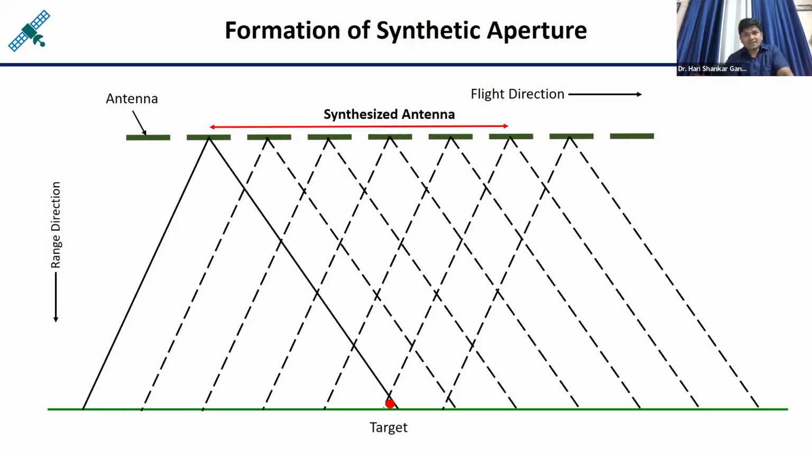The distance from here to here is acting like an antenna, because during the entire journey this particular target is in contact with the sensor.